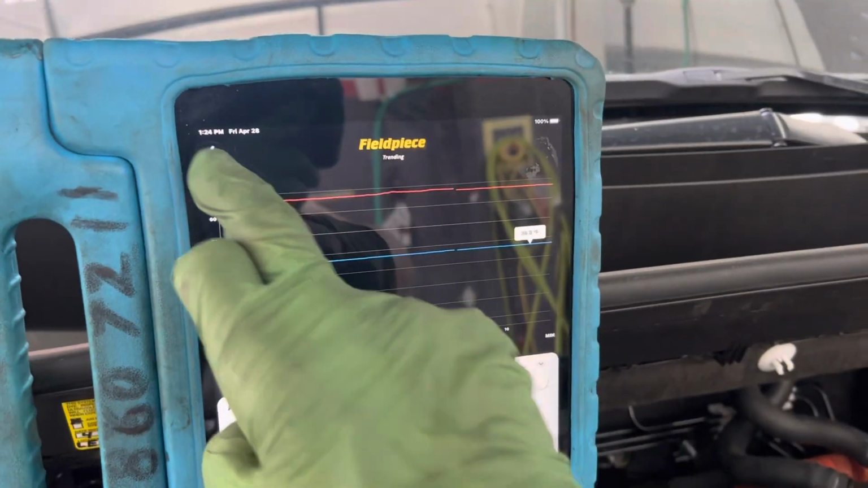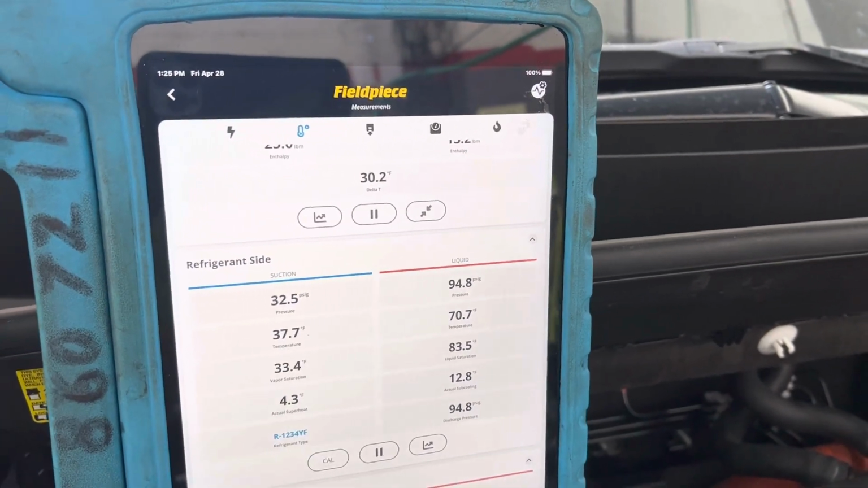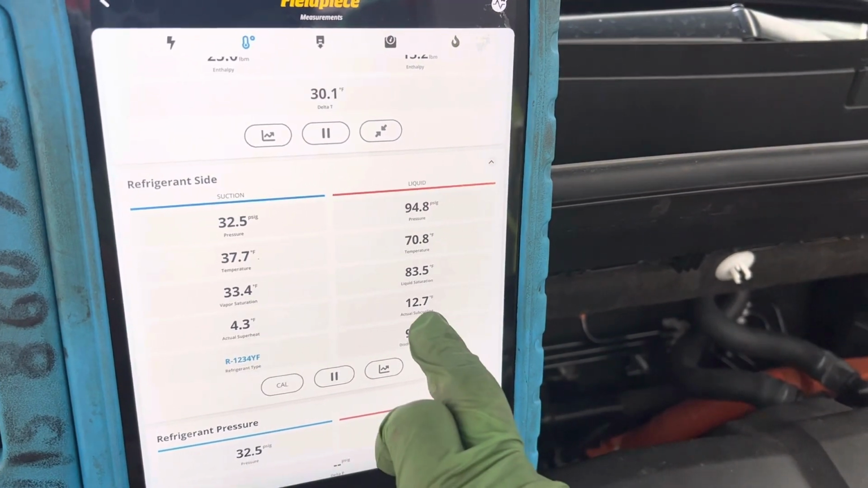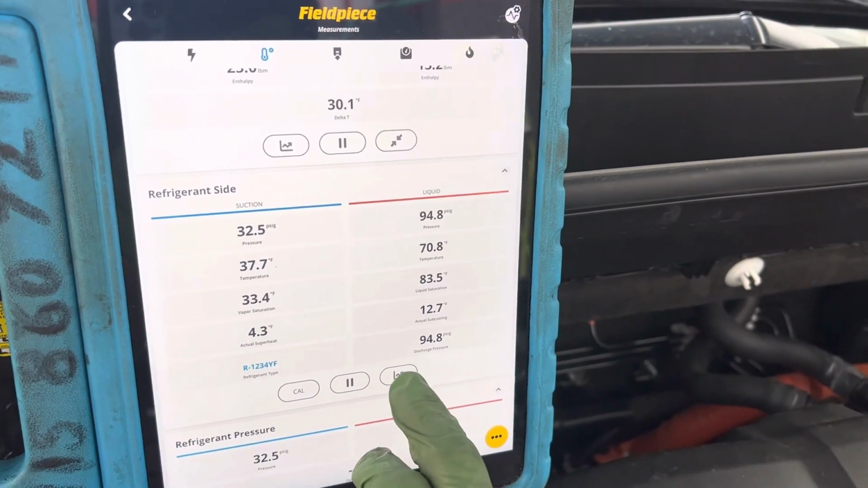Let's take a look at your pressures. 32 psi on the low side, 94 psi on the high side. We have a superheat of 4.3, a subcooling of 12.7. Rock steady, not changing at all.